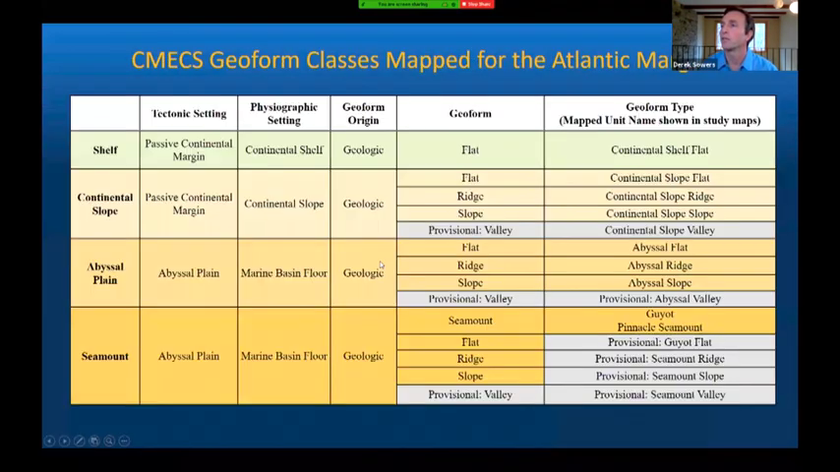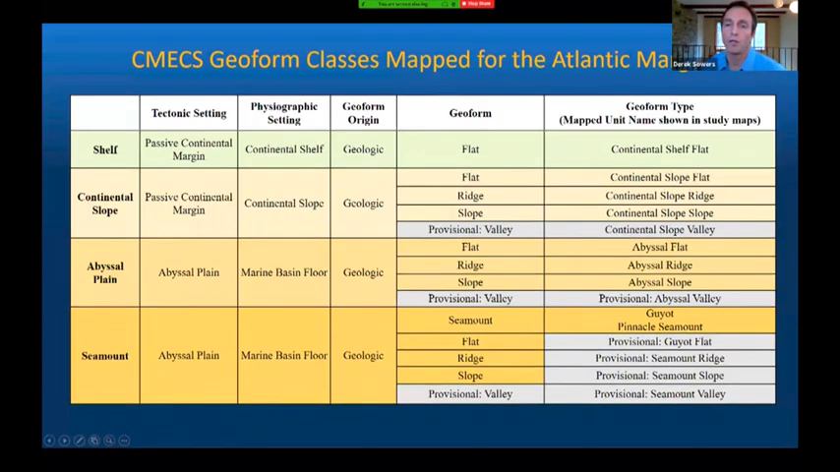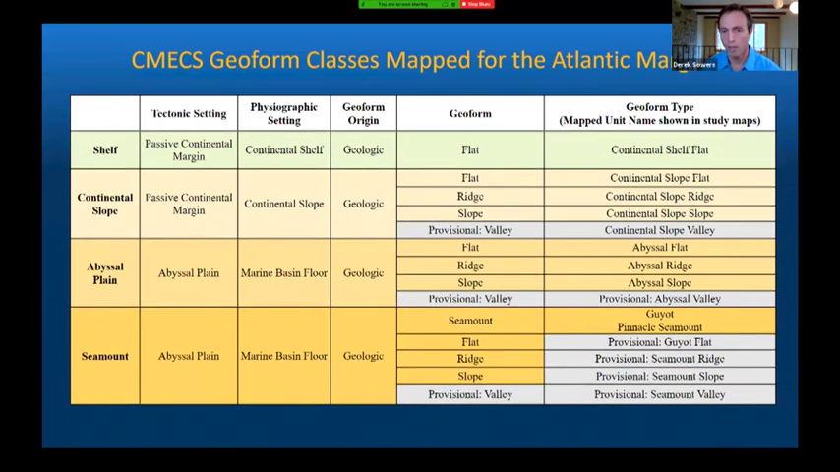This table, similar to the first study on Gosnold Seamount, I noted that CMECS had some existing units that worked quite well for classifying geoforms of the continental slopes and the abyssal plains, but also lacked some units that would be useful additions to the standard. So those are shown here in gray. The proposed new units are noted, and this is something that's an outcome of the study: how can we maybe update the standard to be most useful for the deep sea?